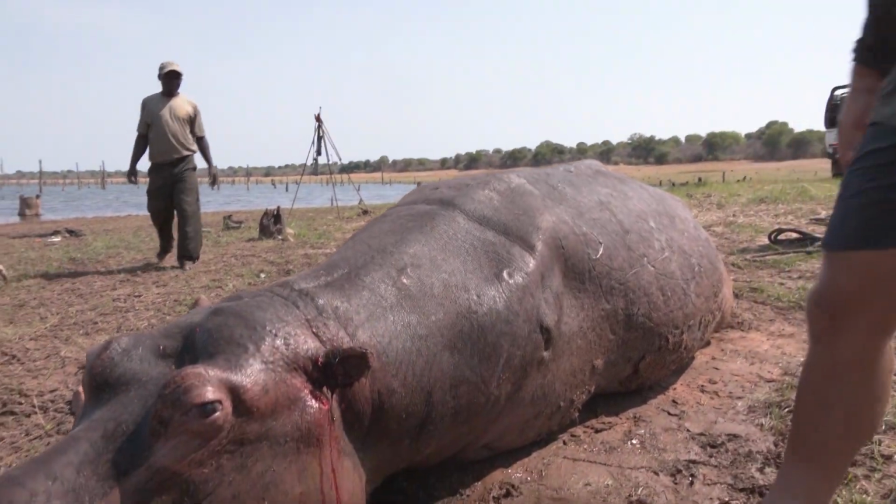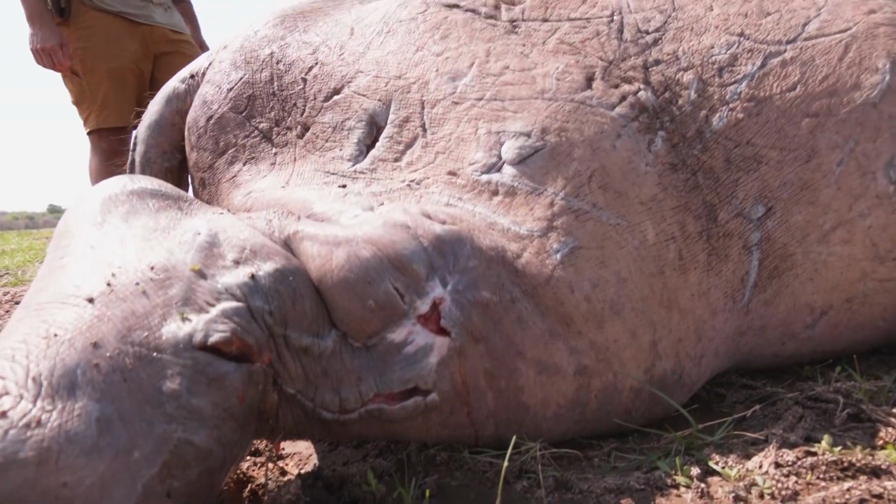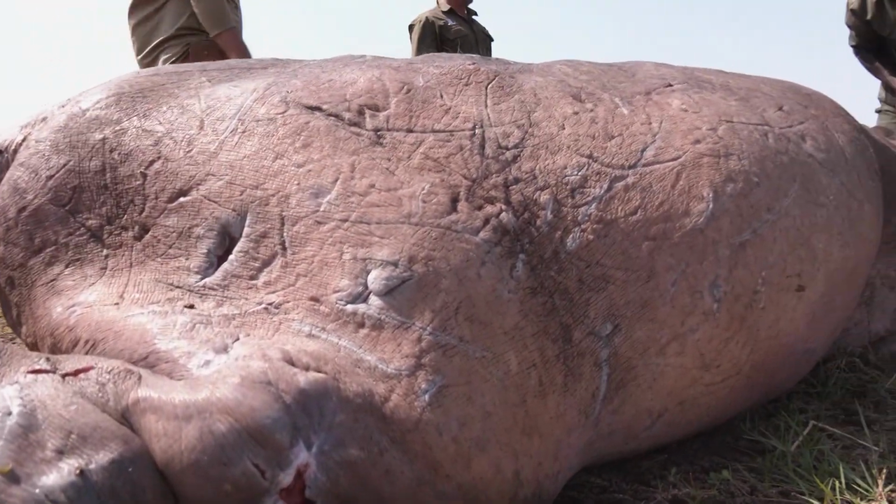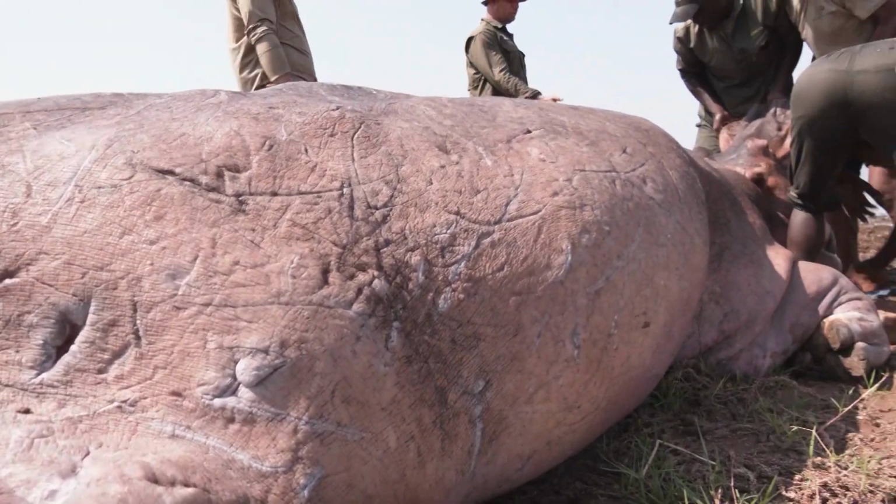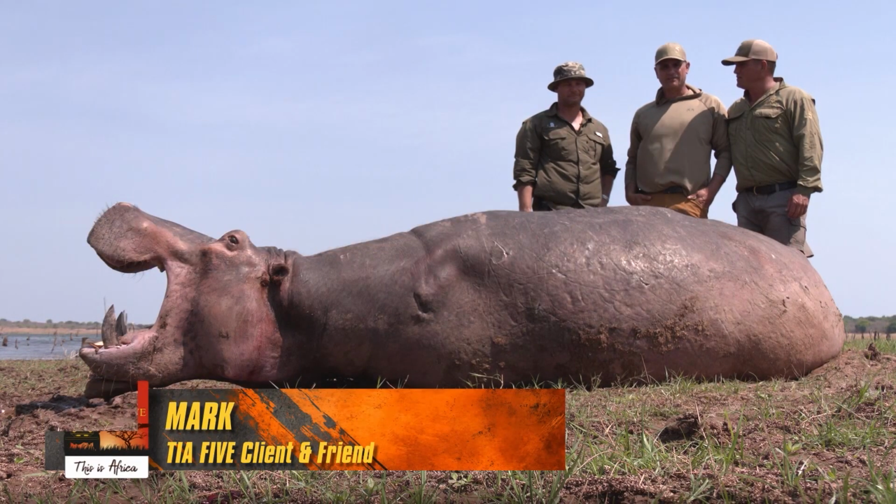It was fun. It was a lot of fun. We've seen lots of hippos all week long, and it was fun to come out this last morning and find an old one that's old and battered and out of the herd, and be able to take it. So very excited to do so.